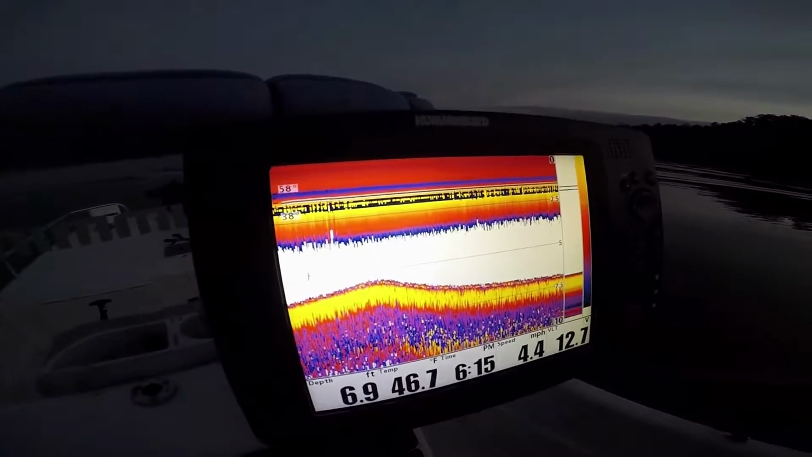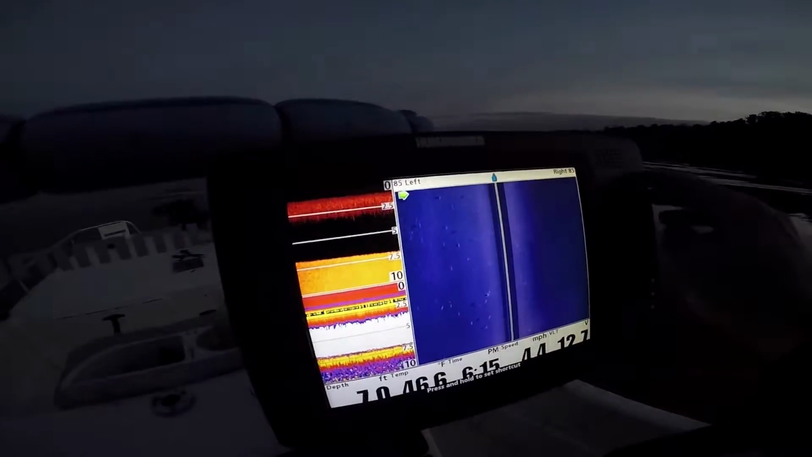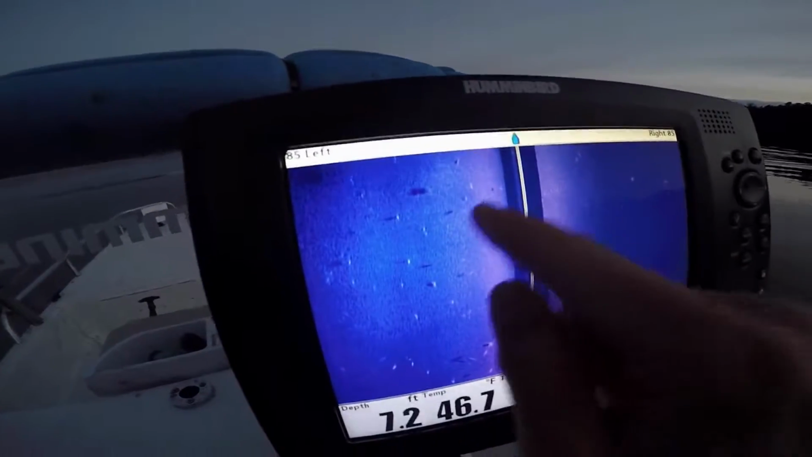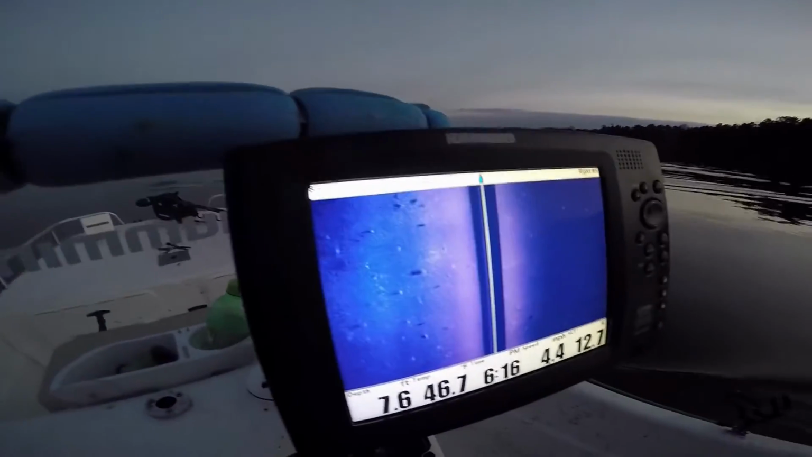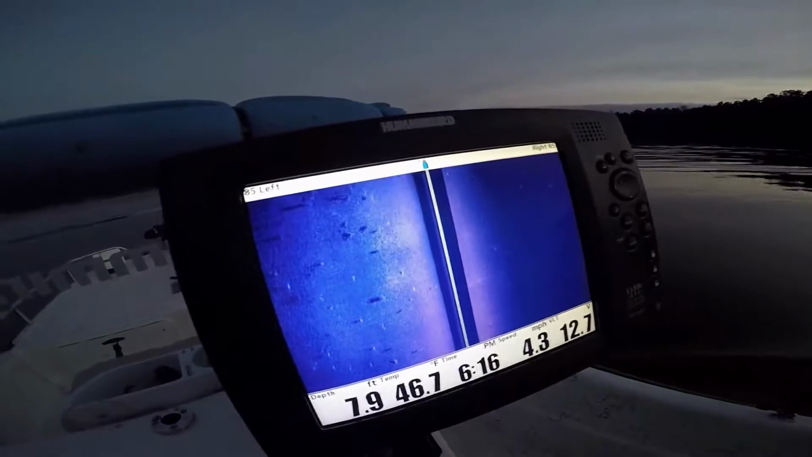You're riding along thinking you are not marking fish in 6 foot of water, but if you have side imaging sonar, you would see all these fish projected on the screen. I mean, it is literally thick in here. There's a lot of bait that's coming in from the main channel, coming up on this big flat, and these fish are coming on top of it to feed.